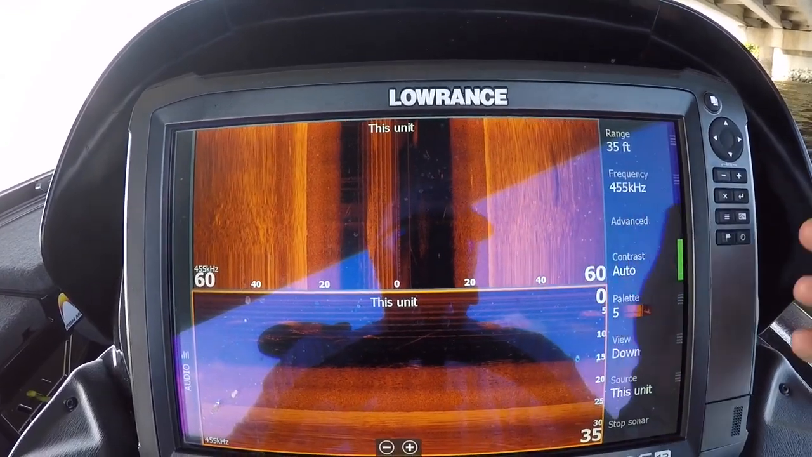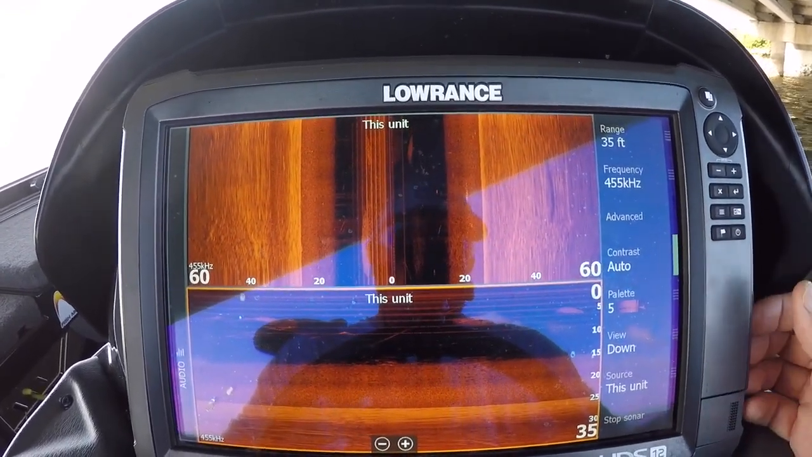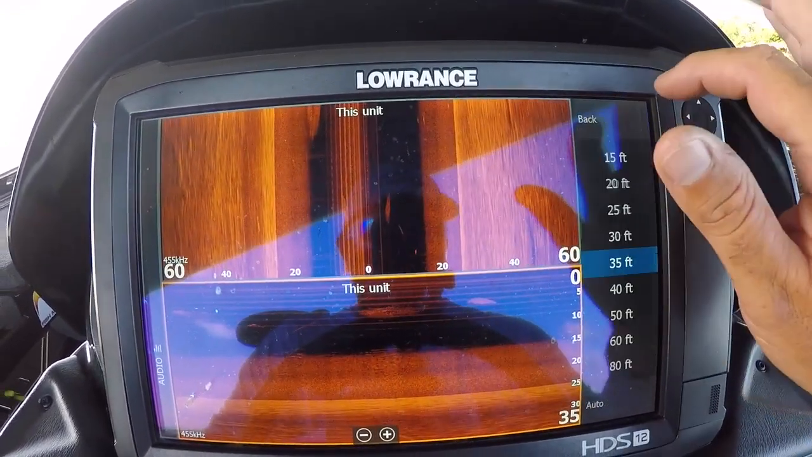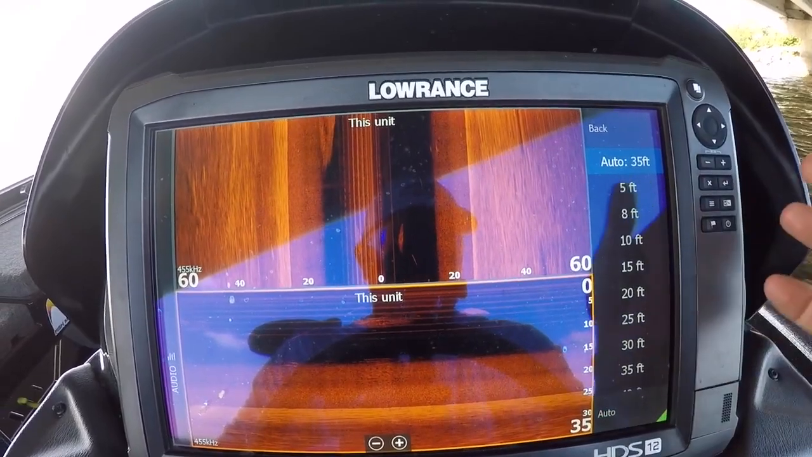The reason I like 35 feet is because the majority of stuff that we fish, especially in the summertime, is between 15 and 30 feet. Now, if I was going to scan for structure, I'd go ahead and put this on auto.